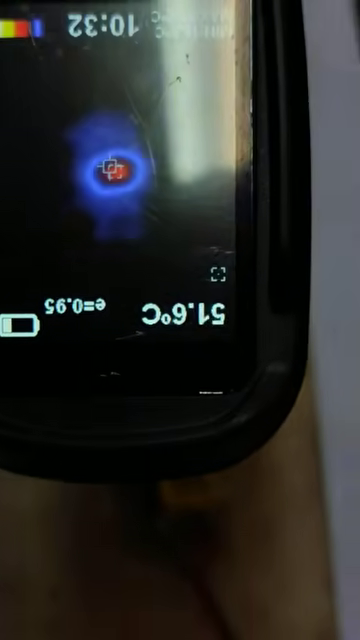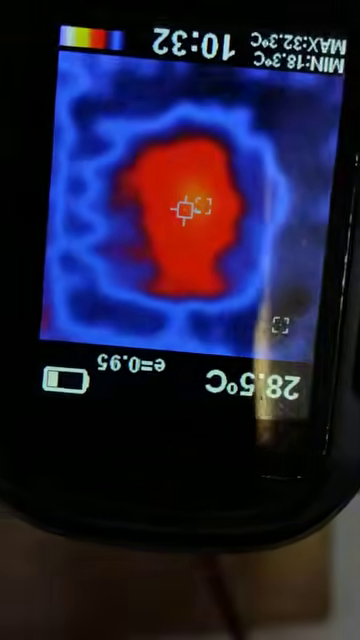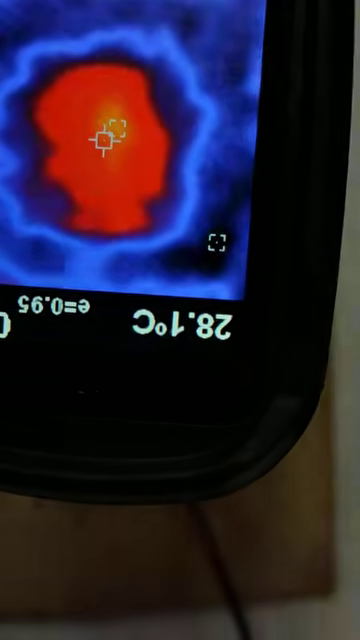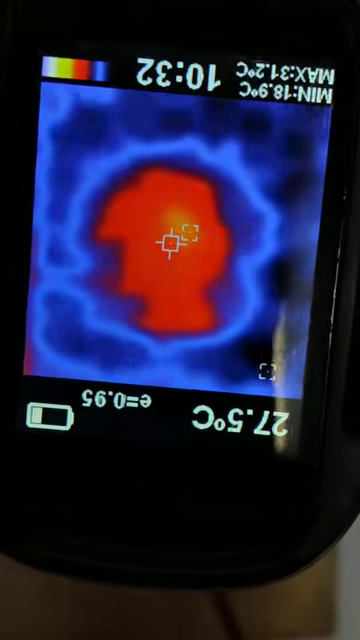I'm going to disconnect it, okay? Now it's cooling off. Basically, the camera is searching for a highest point, a highest temperature, should I say. And the highest right now on the board measured is about 20, and it's equal, basically, on the whole board.